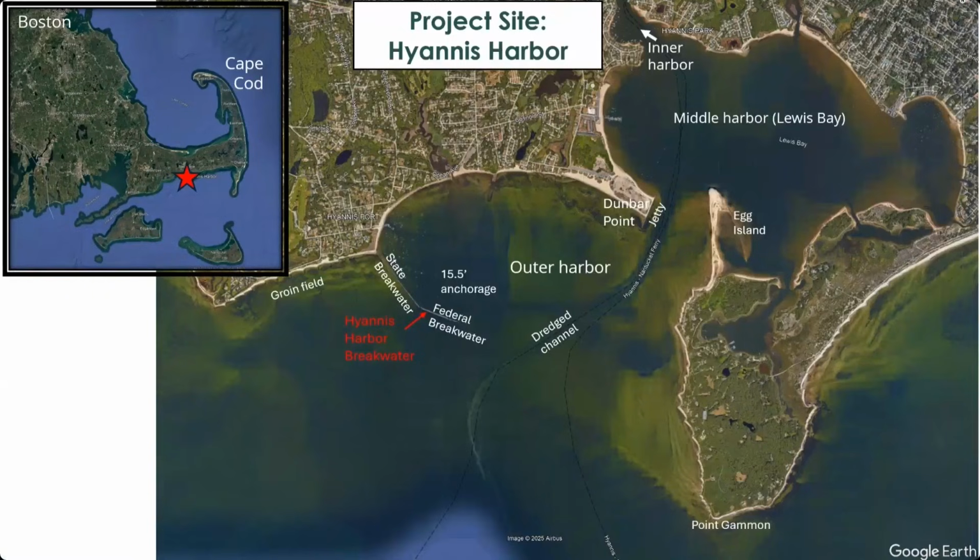So just to take a quick look at the site here, one thing that you might notice is that there's a lot going on. In terms of where we are, this is on the south shore of Cape Cod. You can see in the image up in the upper left where we are relative to Boston. But in terms of things going on in the harbor, there are a lot of coastal engineering projects, engineered structures, some of them going back nearly 200 years, such as the original breakwater. We've also got a jetty, groin field, other shoreline protection structures.